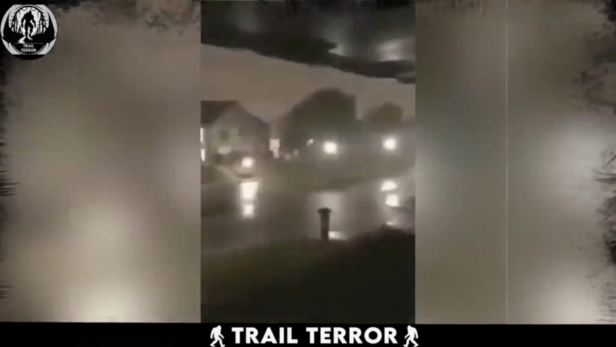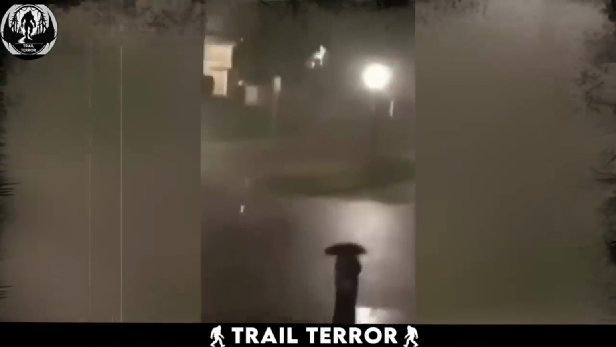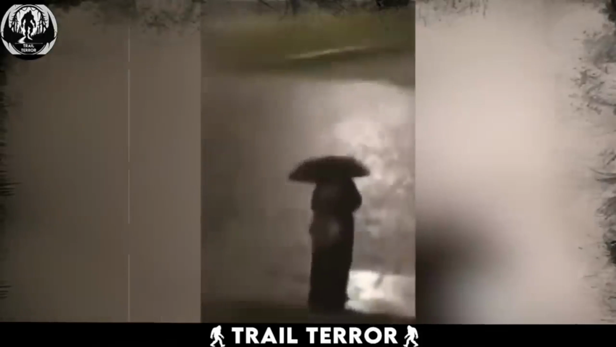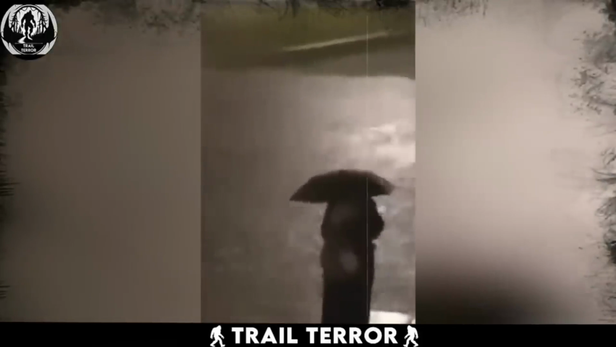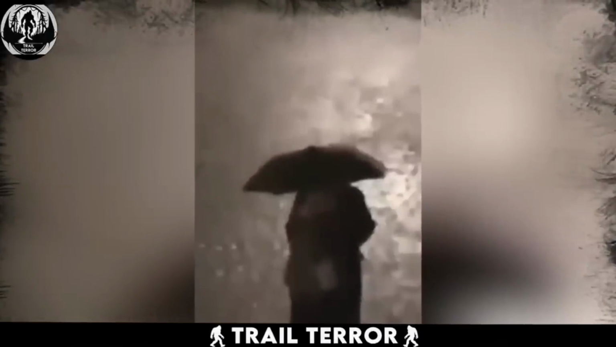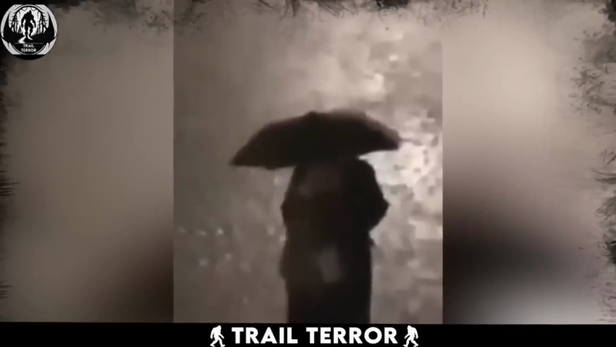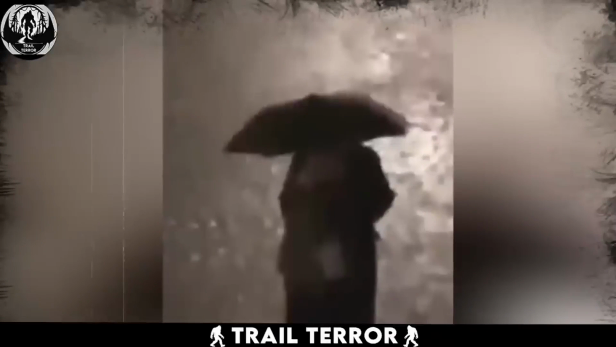The man recording the clip was terrified to the core, but thankfully, he had it all recorded on his camera. He later uploaded the clip on YouTube, hoping to find an explanation. However, no one ever could give any. Could it be just a crazy person standing there in the rain? Or is it something more sinister?